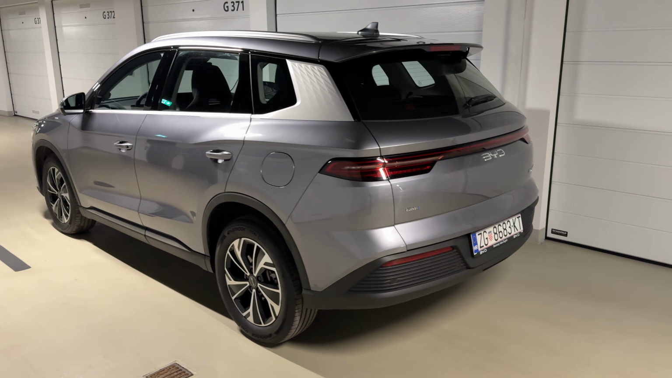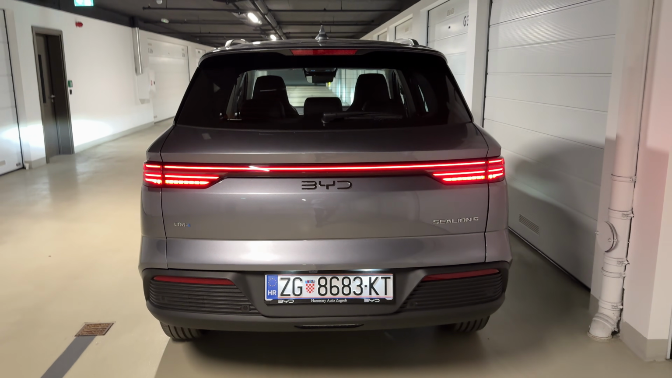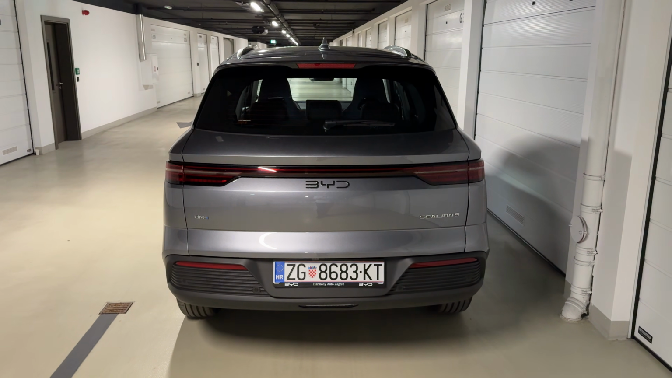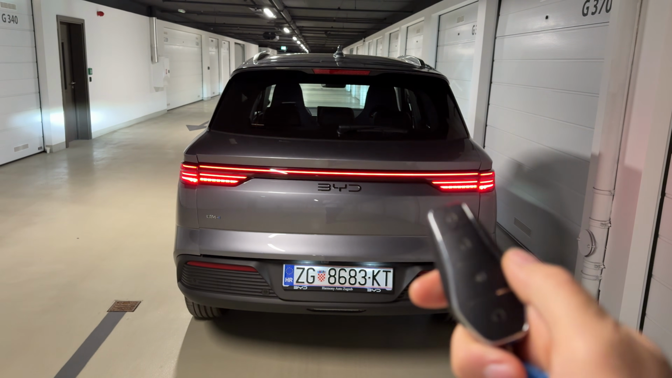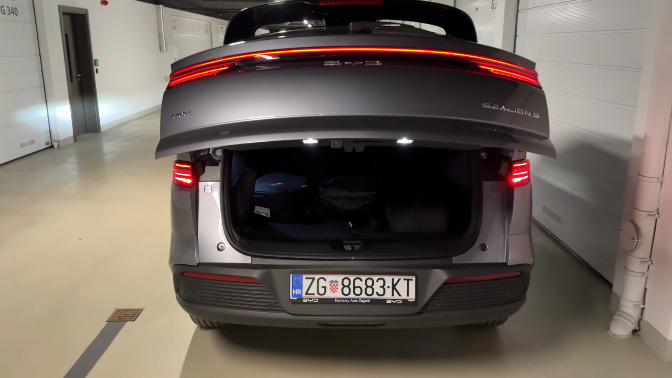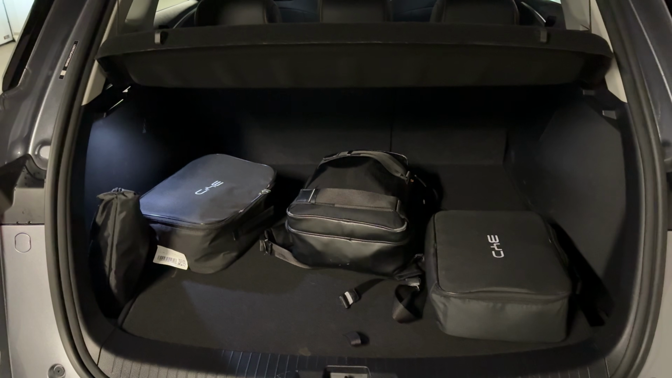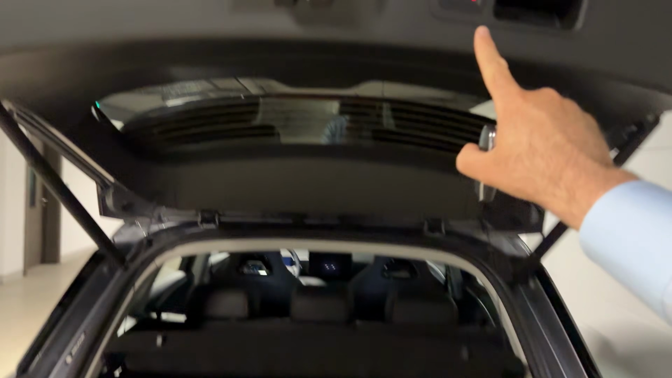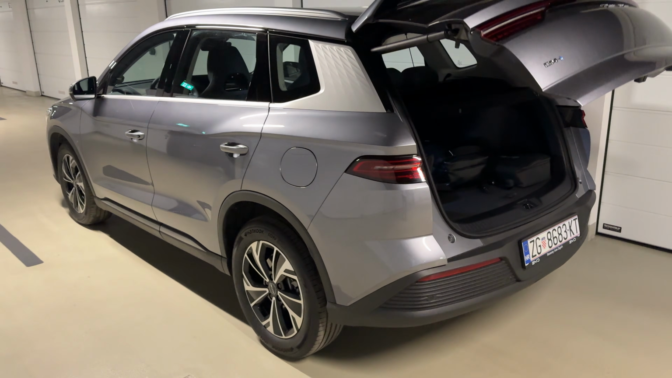Now from the rear, the sleek taillights, they have a beautiful design. You see the connected one, and then also the dynamic indicators. How cool is that? We can open the tailgate by double pressing this button on the key. There we go. Here we are greeted with 436 liters of space. Let's press this to close the tailgate.